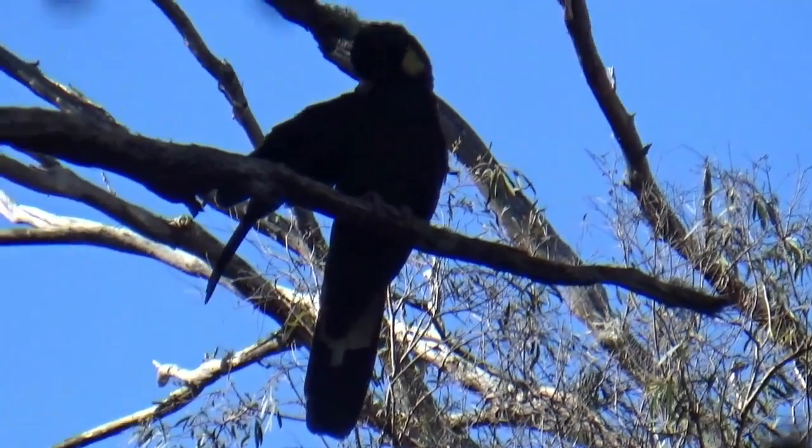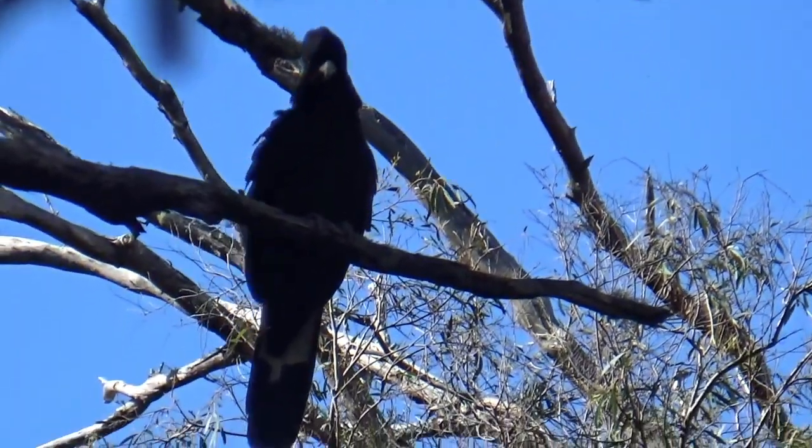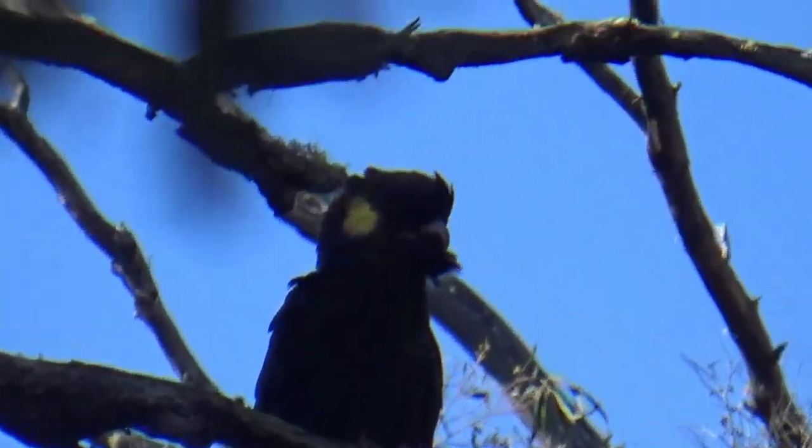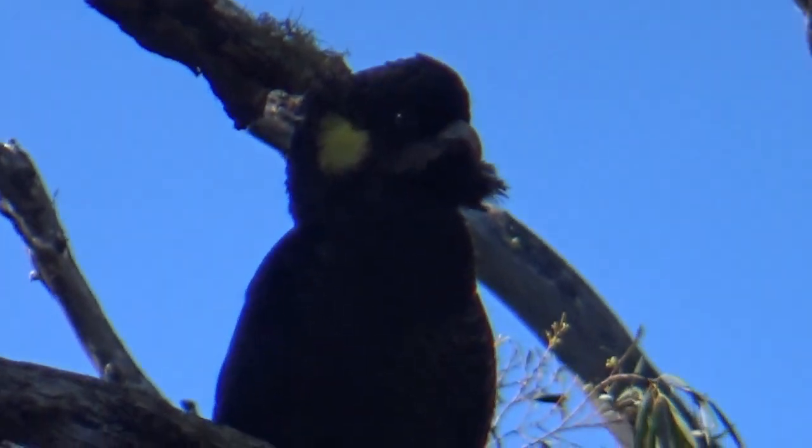Look at these amazing birds. Black yellow-tailed cockatoos. They're all coming in.